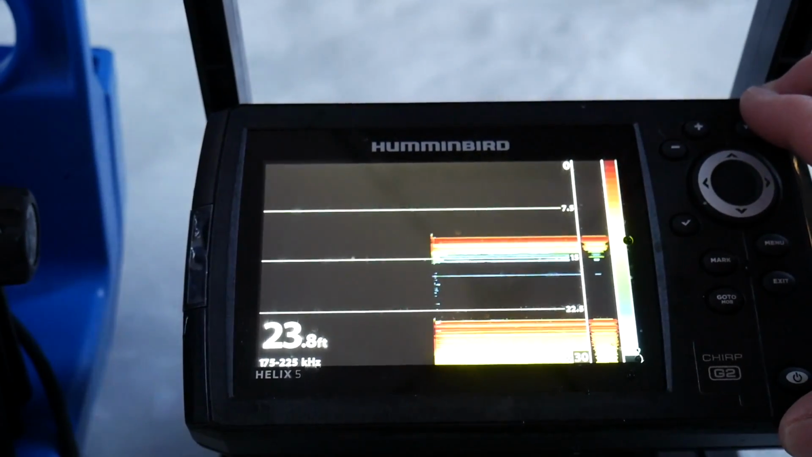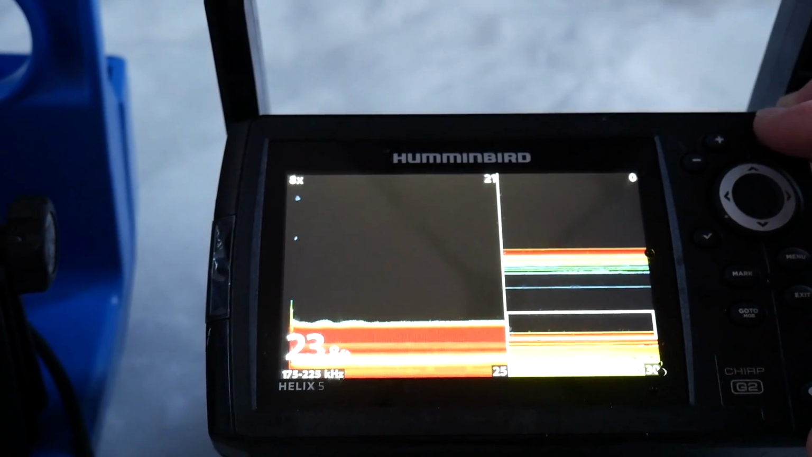Let's see, that's some interference right there, but that's actually ice.